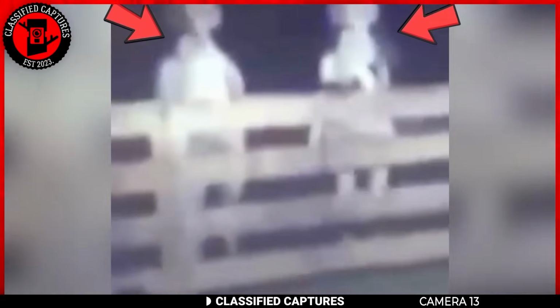Yeah, you're actually seeing right. Those are alien-looking creatures standing in what looks like a farm area or a barn, staring in the direction of the camera. We don't have the history or background of the footage, but it's being paraded on paranormal platforms as being footage of aliens. What do you think? Share your thoughts with us in the comments section.